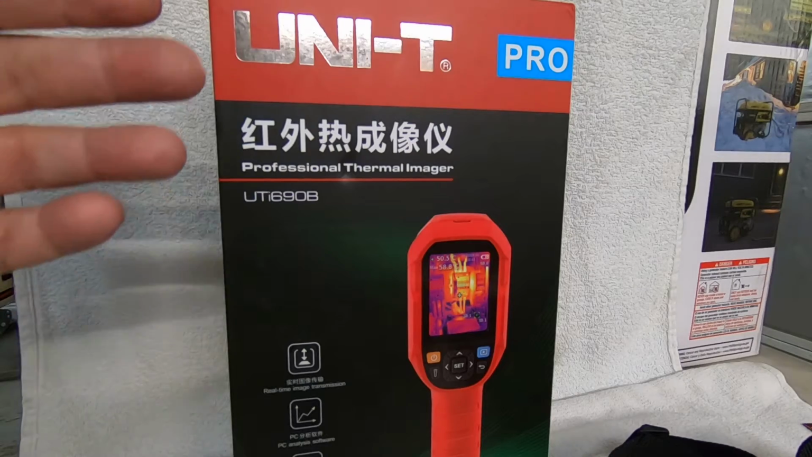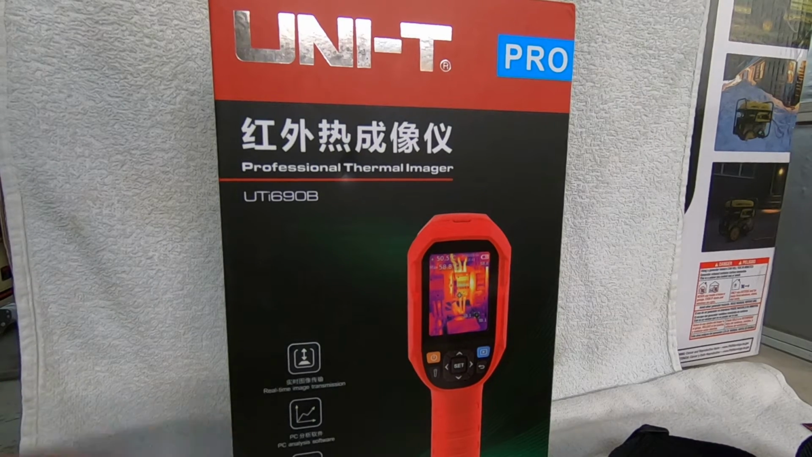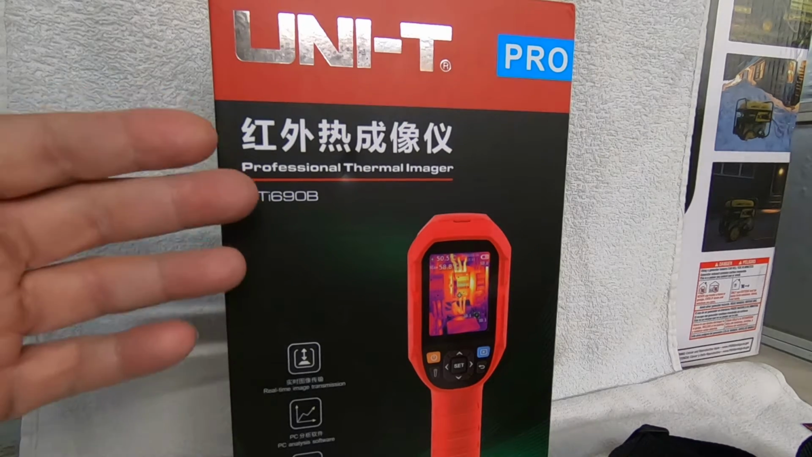So this is made by a company called UNI-T. They are a Chinese company, but they actually make decent quality products. They make multimeters and all kinds of other electronic devices. And their stuff is actually a fairly highly rated device. So I'm just going to go over some of the specs.